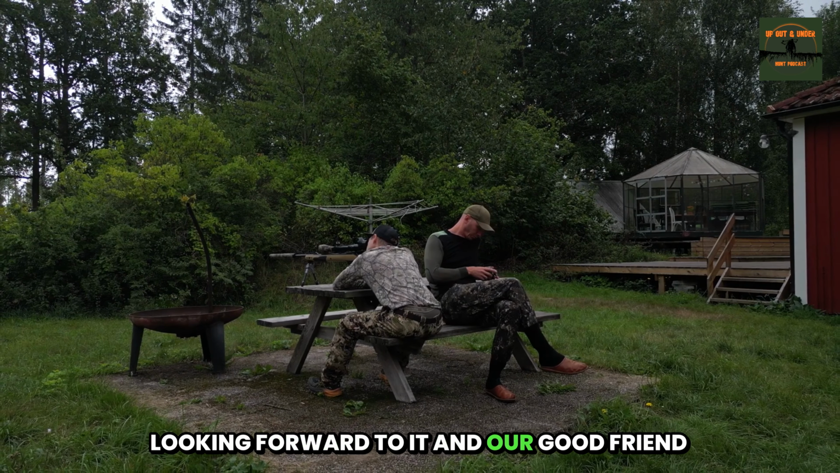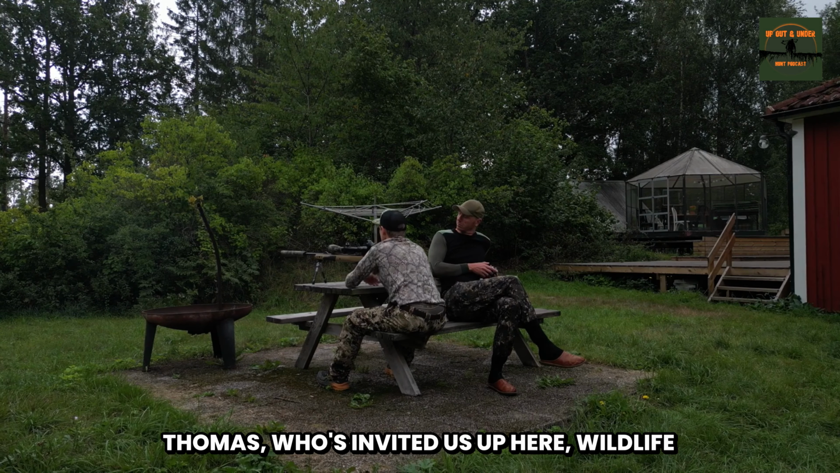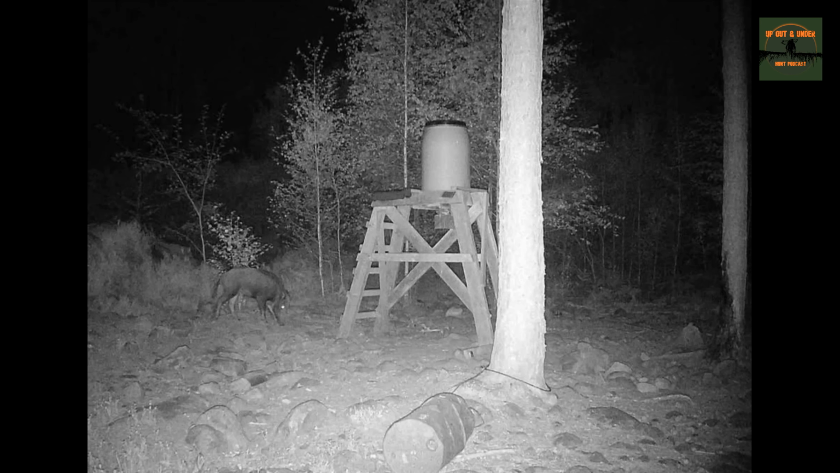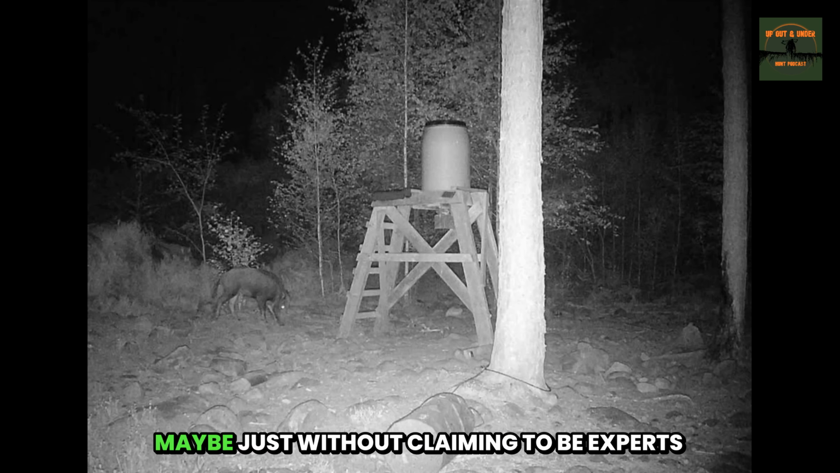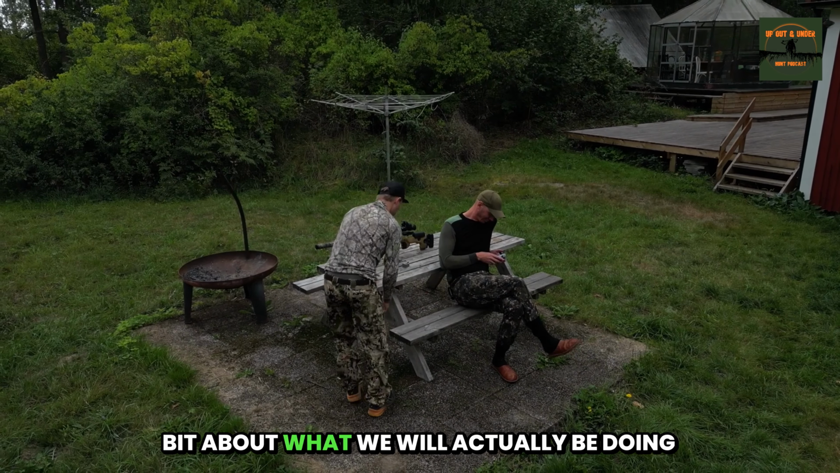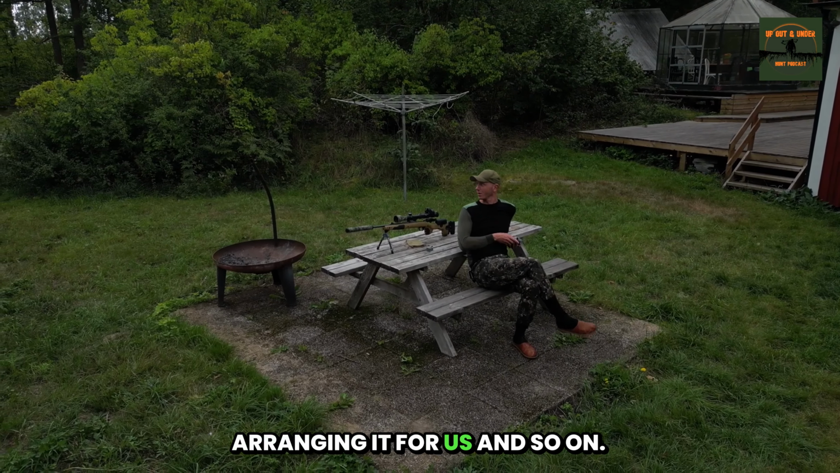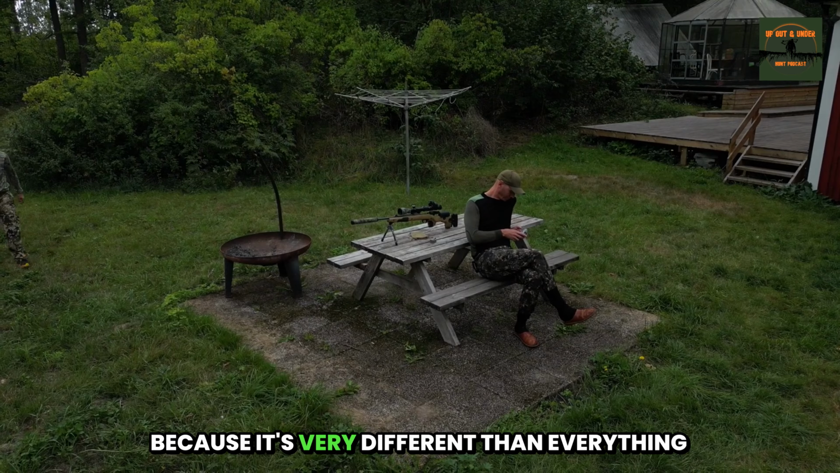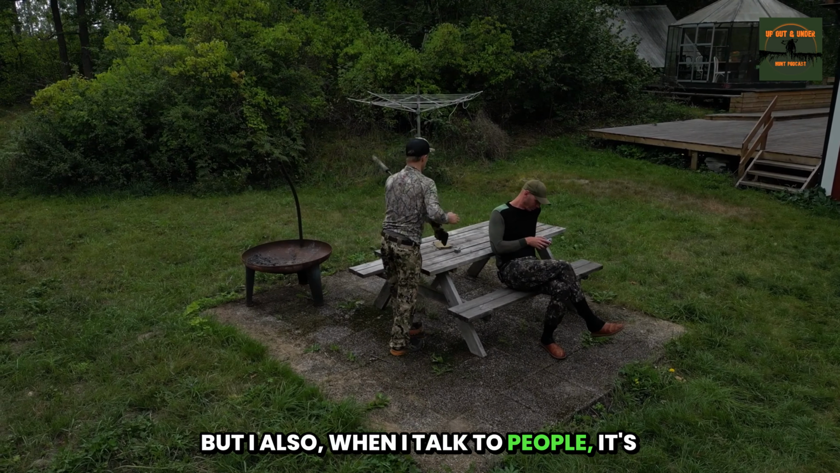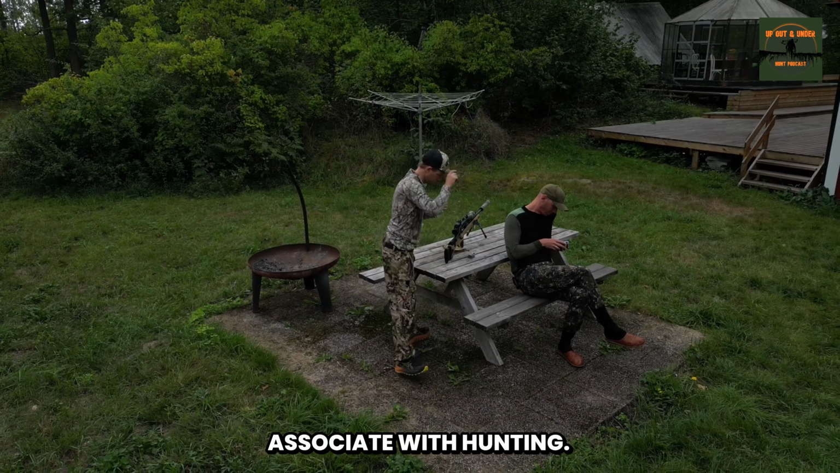Looking forward to it, and our good friend Thomas, who's invited us up here, has wildlife cameras on a lot of the spots, and there's a lot of wildlife. Maybe, without claiming to be experts or anything, we could talk a little bit about what we will actually be doing and how that works. Thomas is arranging it for us. Definitely, because it's very different from everything else that we do. And when I talk to people, it's very different from what a lot of people associate with hunting.